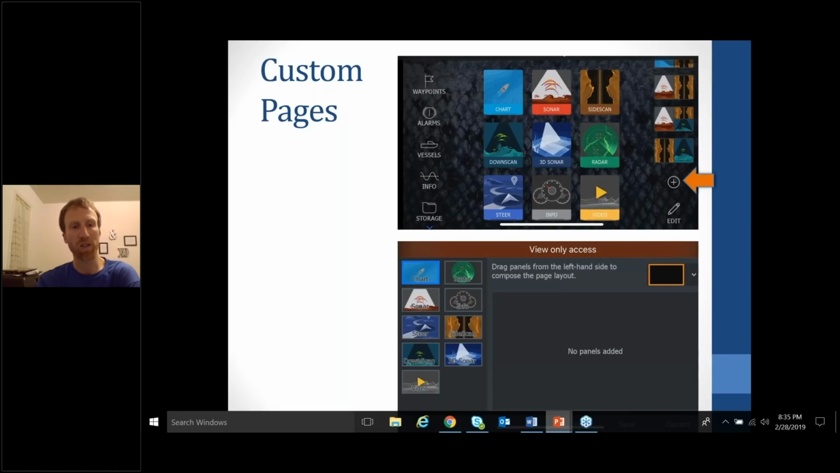Basically all you do is go over there on that screenshot on the bottom, go over there to the left and start dragging and dropping what you want in there. So if you want a split screen of side scan and chart, then you just drag those two. But what I like to do for my rear units is, I've got two Lowrance HDS 12s mounted side by side at the console.